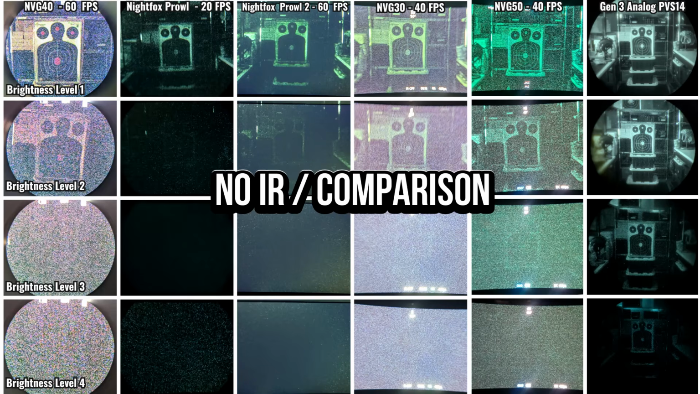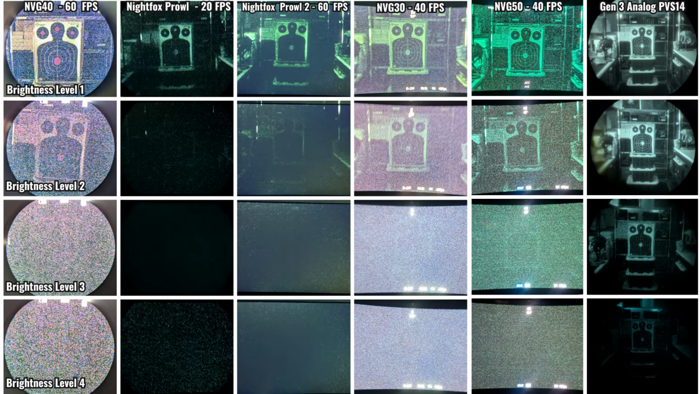Here's a side-by-side comparison showing how the Prowl 2 stacks up in low light, no IR conditions against a range of other monoculars, including the original Prowl, the NVG 30, the NVG 40, NVG 50, and a Gen 3 analog PVS 14, all tested in stepped lighting conditions. There is a slight improvement over the original Prowl. It doesn't quite match the NVG 30 or the NVG 50 in this specific test, and the analog PVS 14 is obviously in a different league entirely. But for a device in this price range, the passive low light capability is genuinely impressive and well above what your naked eye would give you.